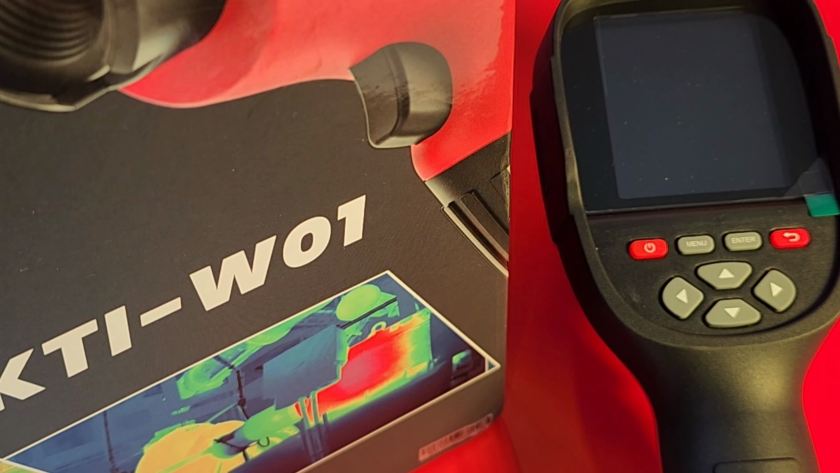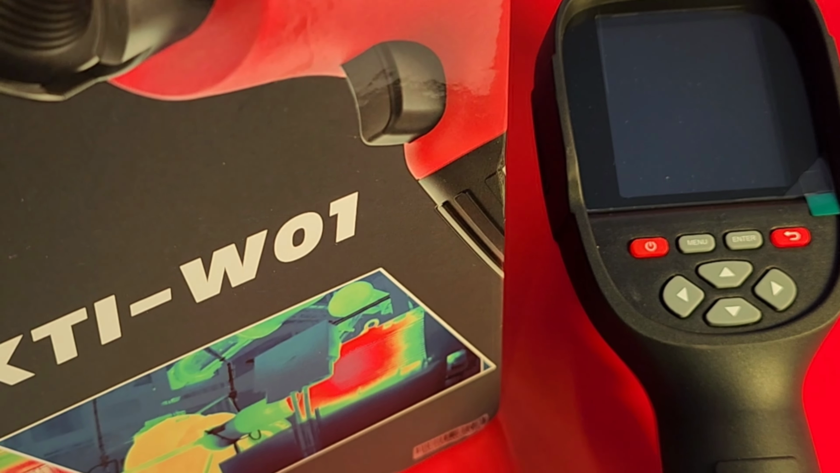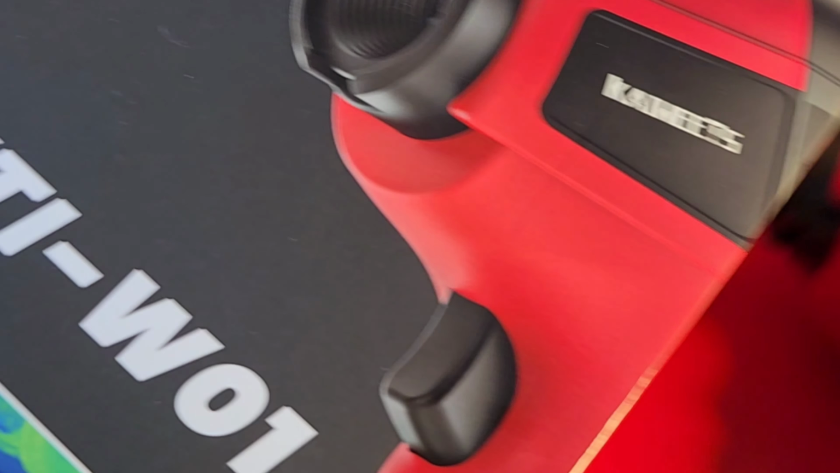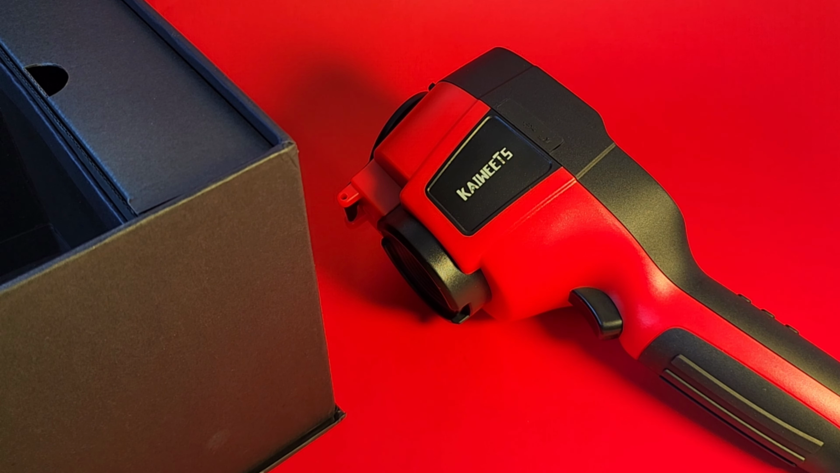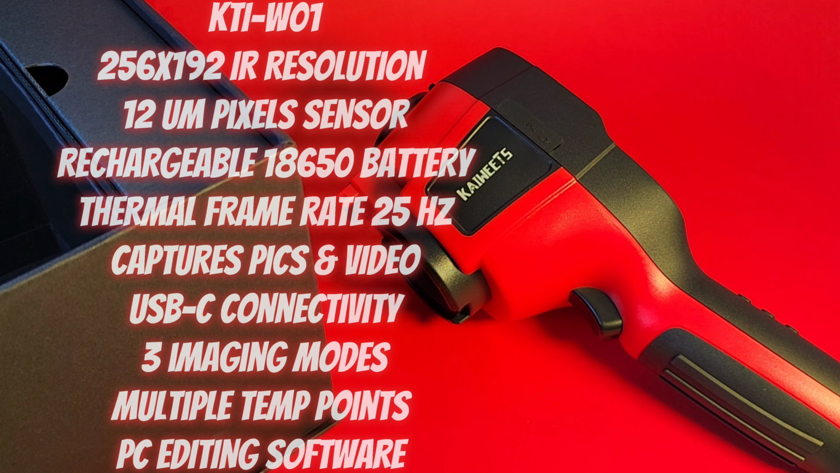KTI-W01 from KAIWEETS. Wow, that is a good looking thermal imaging camera, isn't it? Oh, yes. KAIWEETS ships the W01 in this big, gorgeous box. Wow, I'm telling you, that is one heck of a sweet looking box. How'd you like to see that under your tree? This thermal imaging camera is a flagship product from KAIWEETS because it is just so darn good. Man, this thing is loaded.